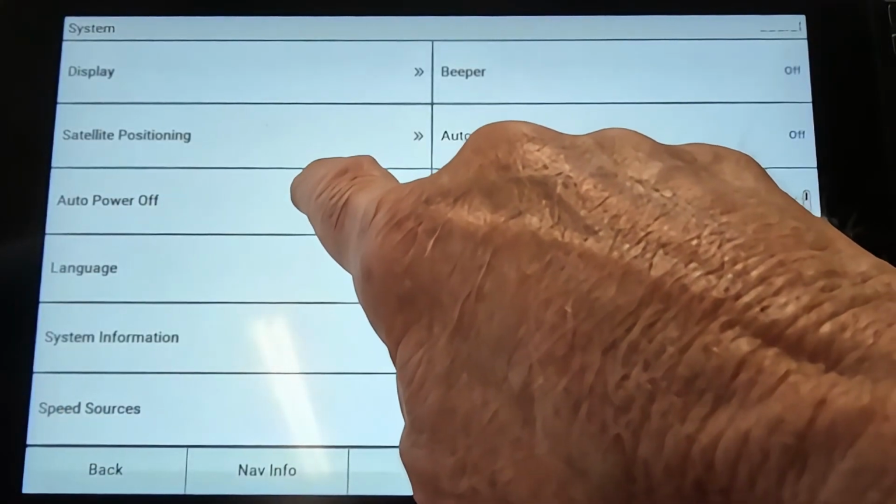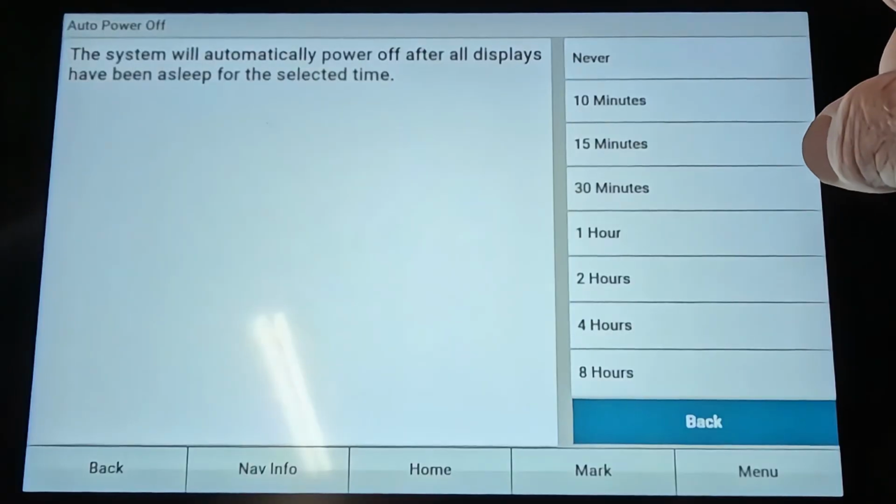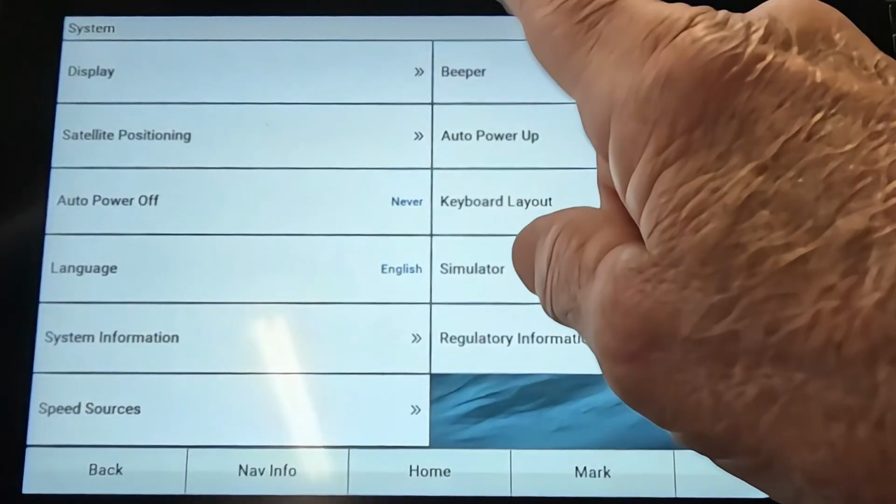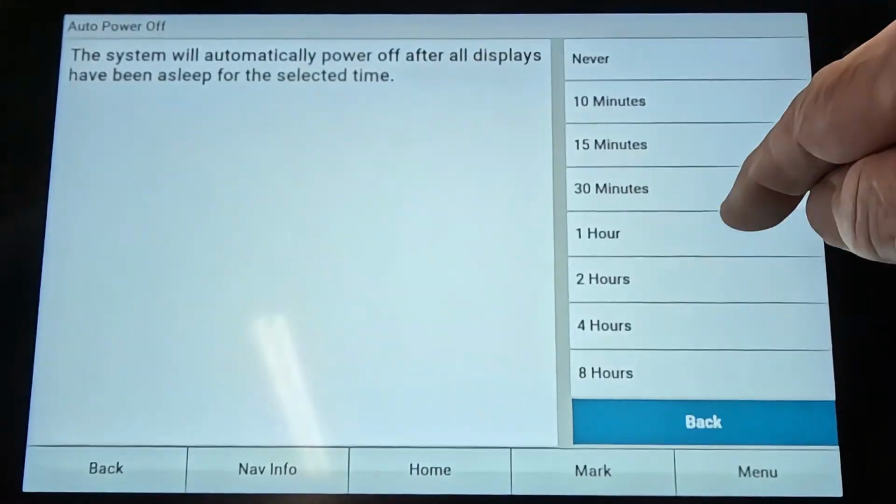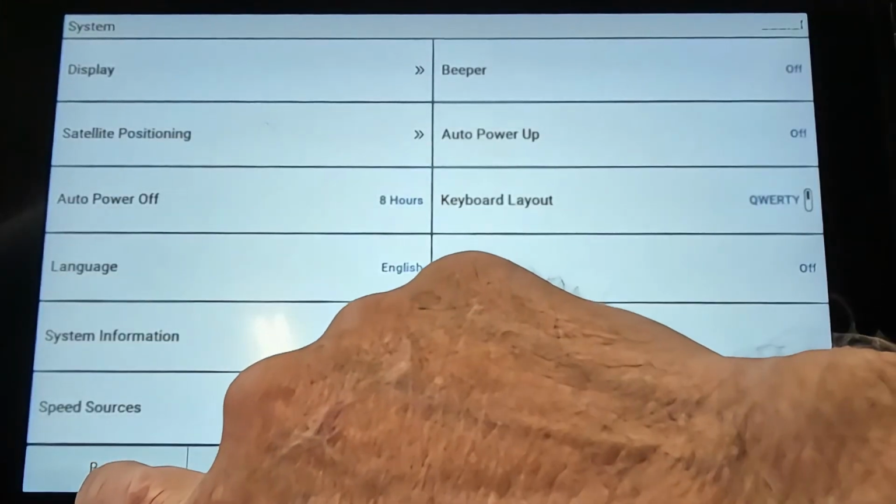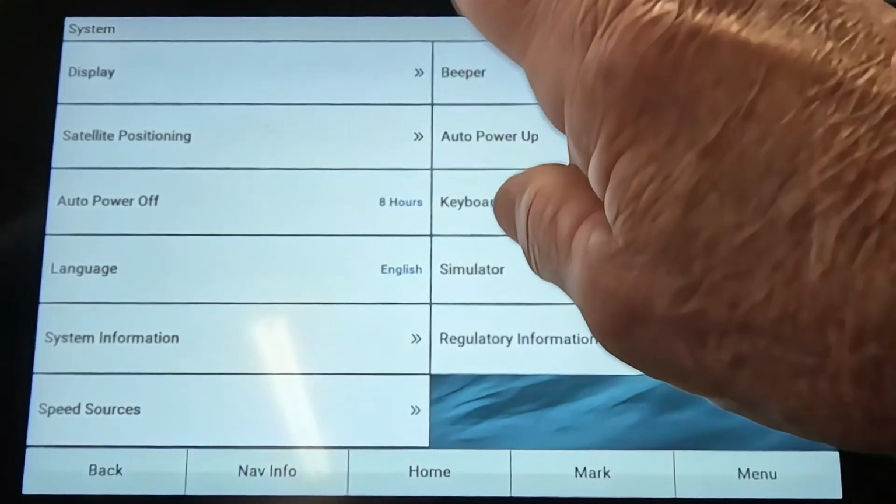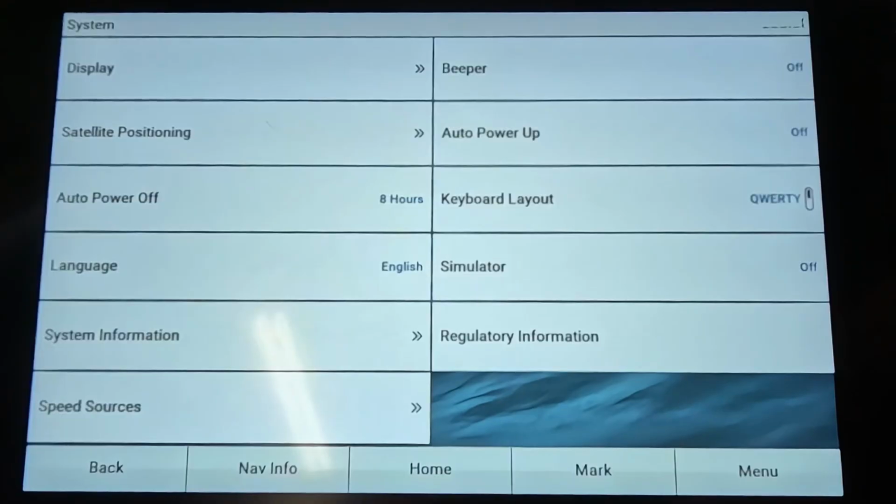Auto power off. I don't like auto power anything. I just put it on never. You can put it on 8 hours, I guess. That way it'll turn itself off if you forget to turn the thing off, and won't run your battery down. But you don't want it going off automatically while you're fishing during the daytime.